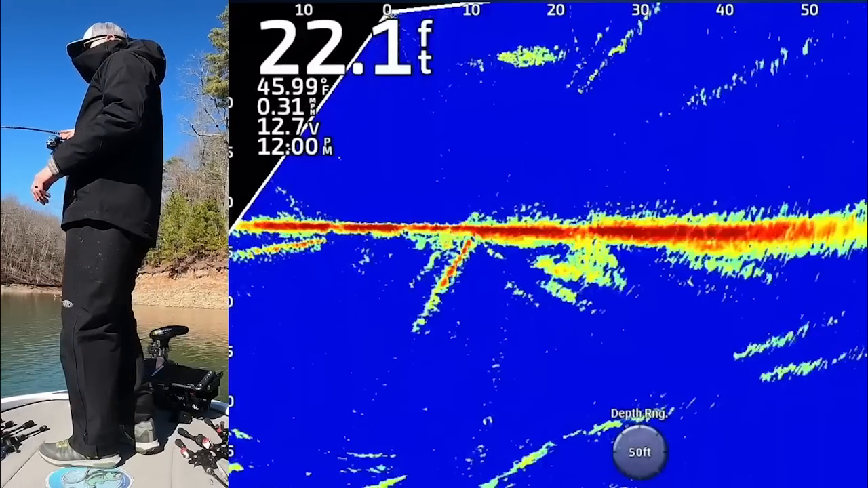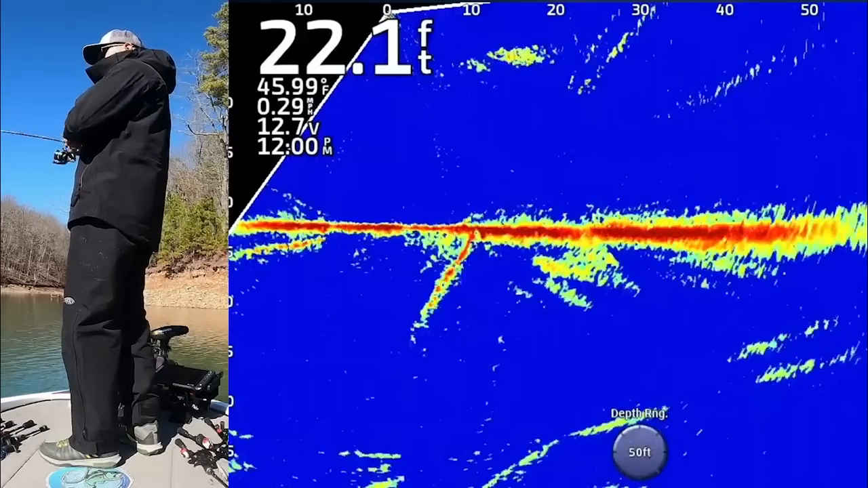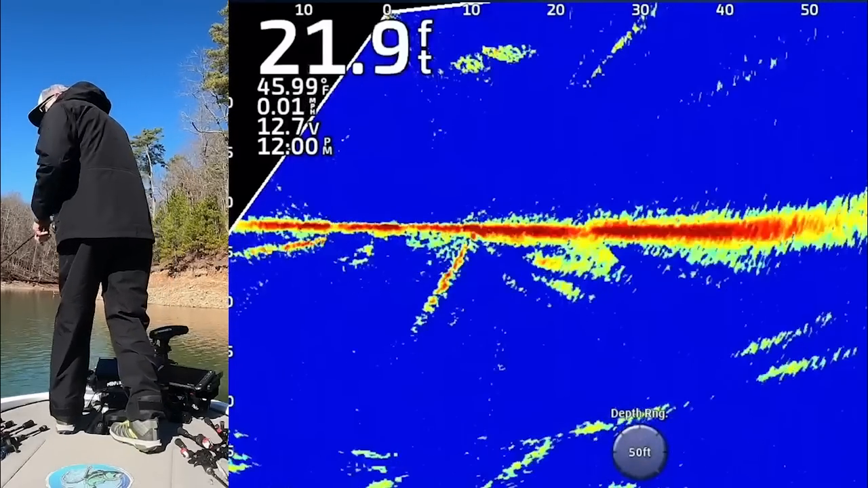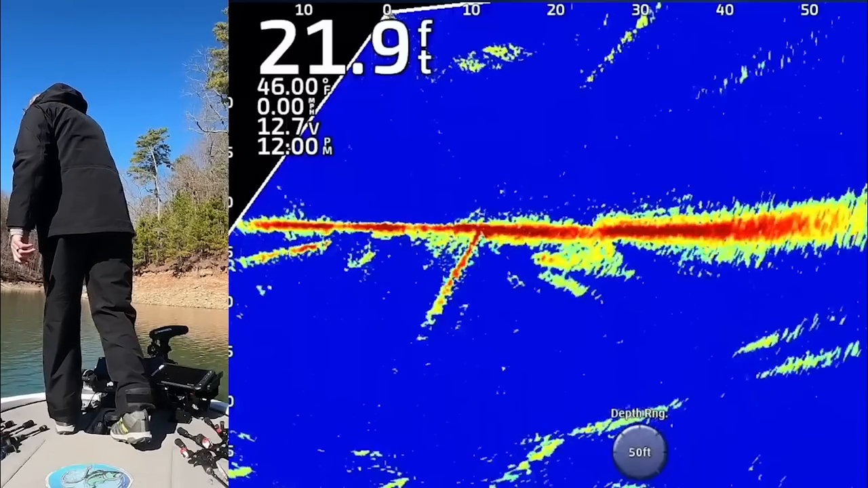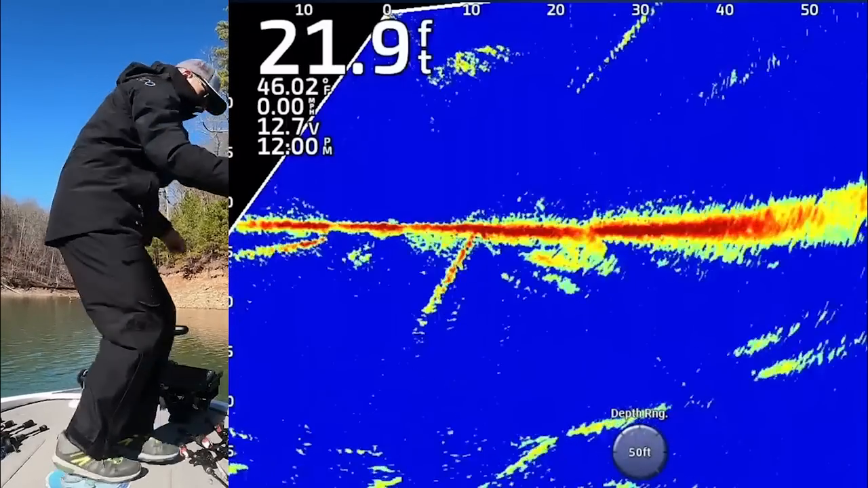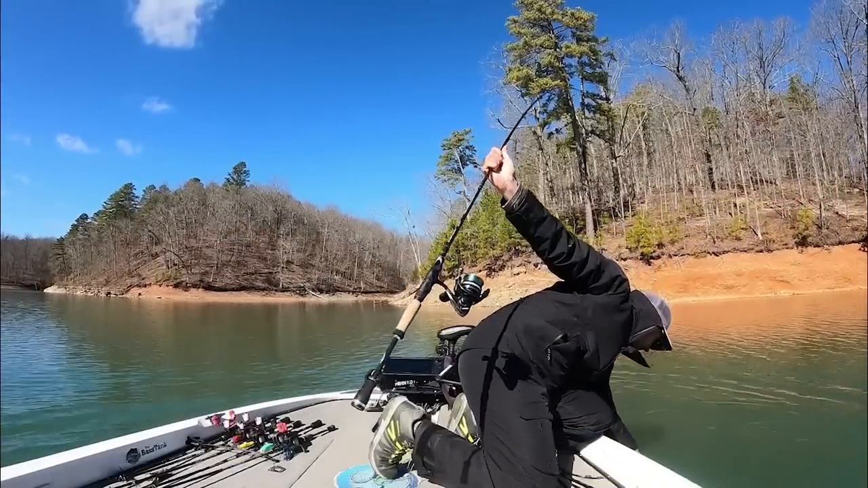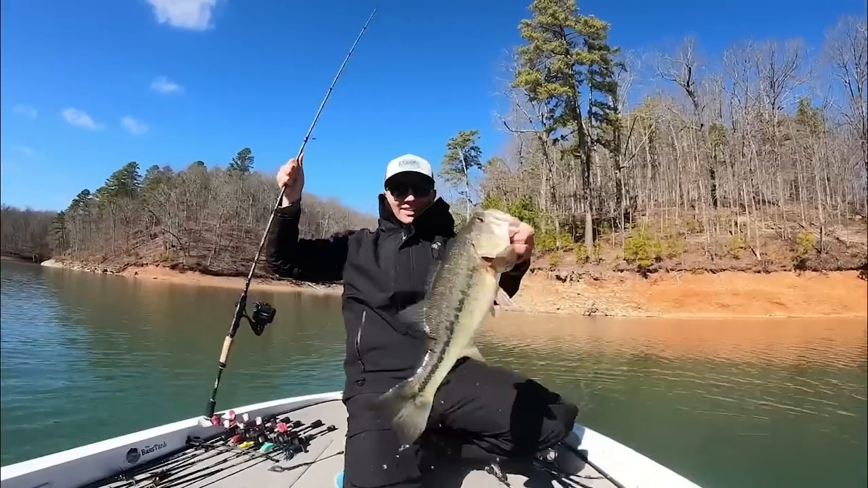So, oh man, what do I got? This is a good one. They're not that deep by any means. That's a really good one. Oh my gosh. They're sitting up here in 10, 12 feet of water. That is a Beaver Lake stud right there. Get over here, fish. Oh, that's what I'm talking about right there.